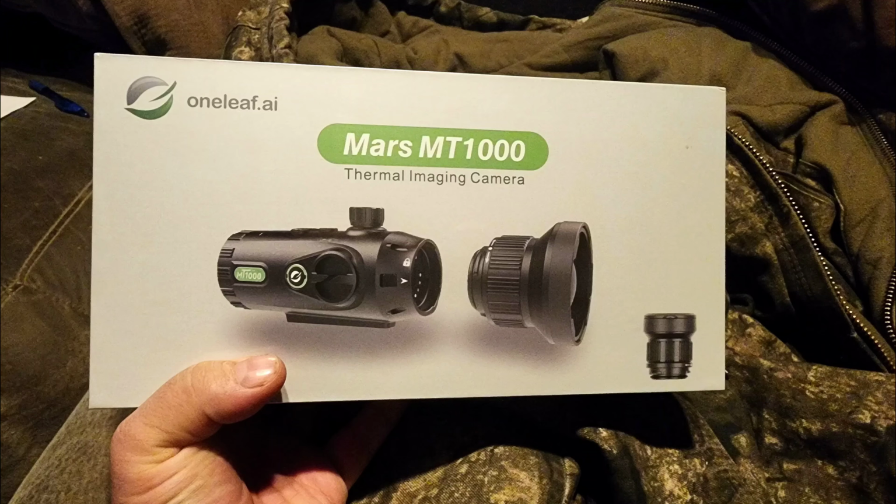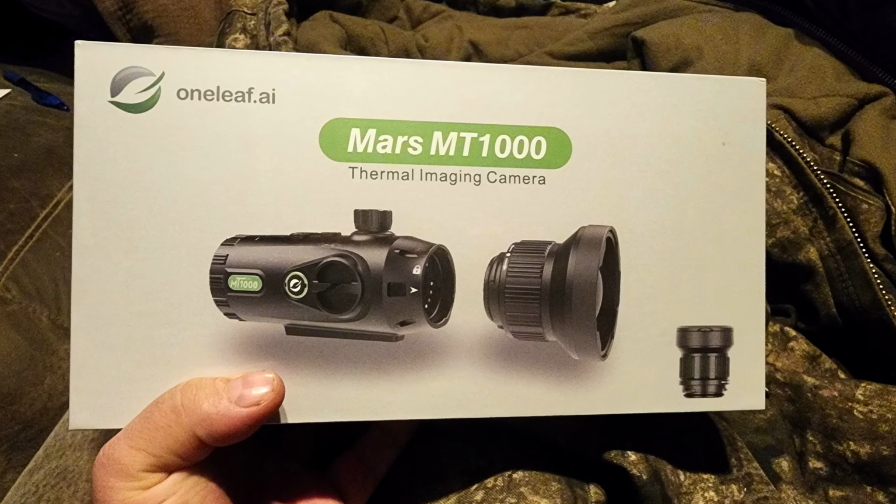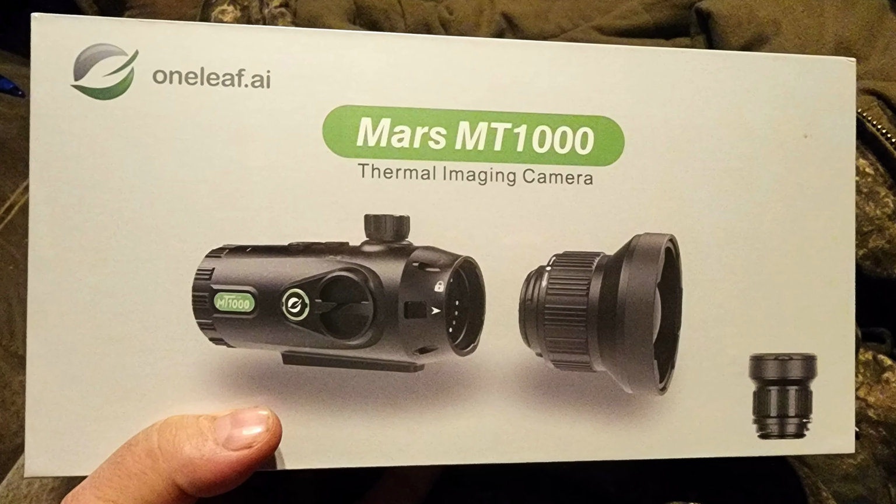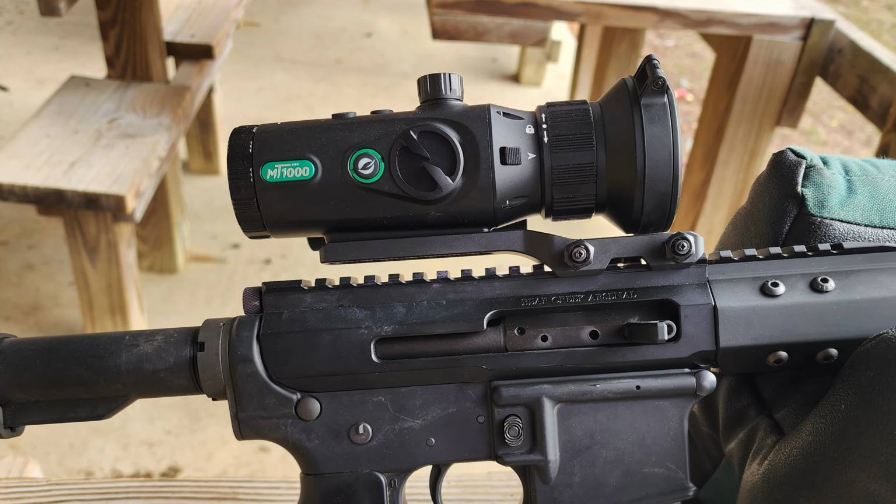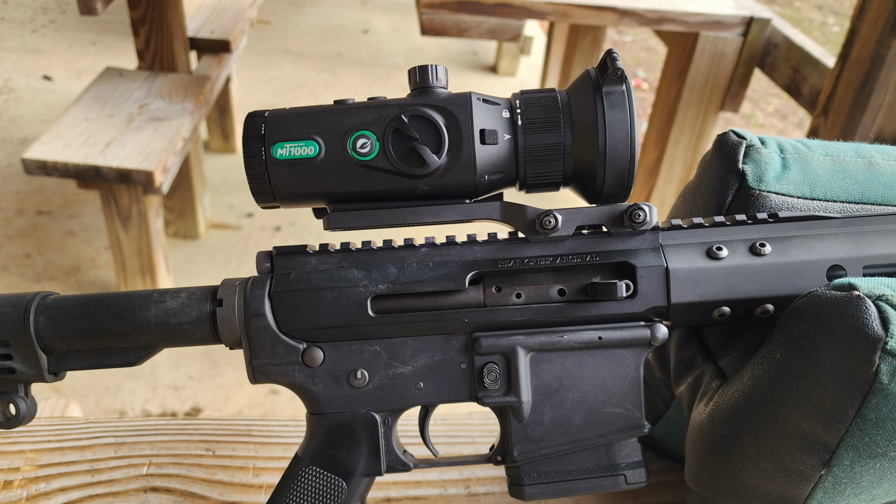All right, so this is part two, basically just a bunch of nighttime footage for you guys of the Mars MT1000LRF. Previously I posted a full overview and review, including sight-in and going over the features and all of that, and just a brief display in that of some nighttime footage, but we got way more for you here today, so that's pretty much what this video is.